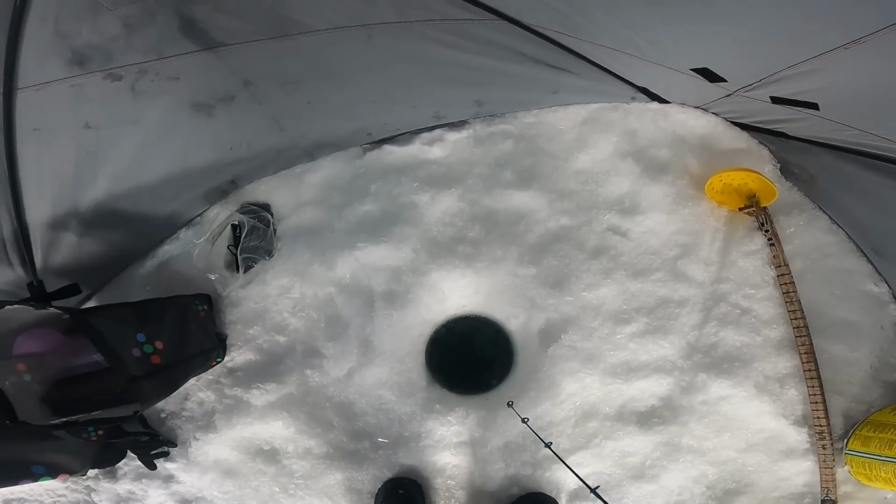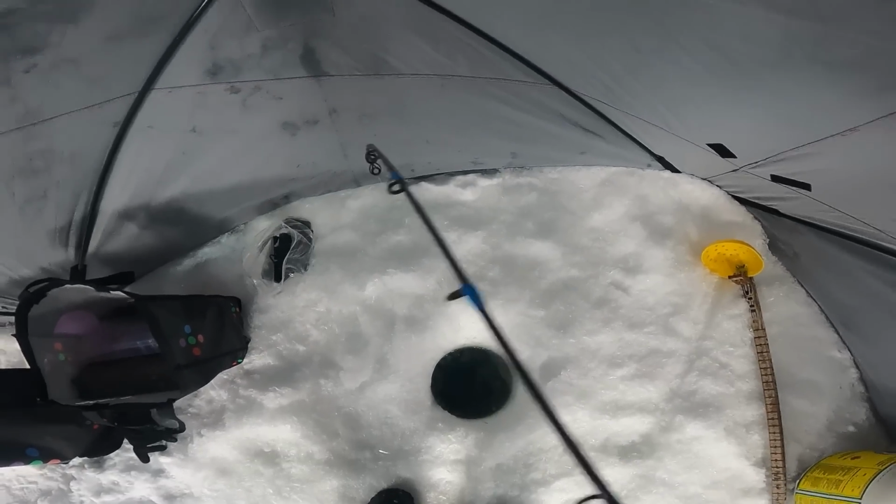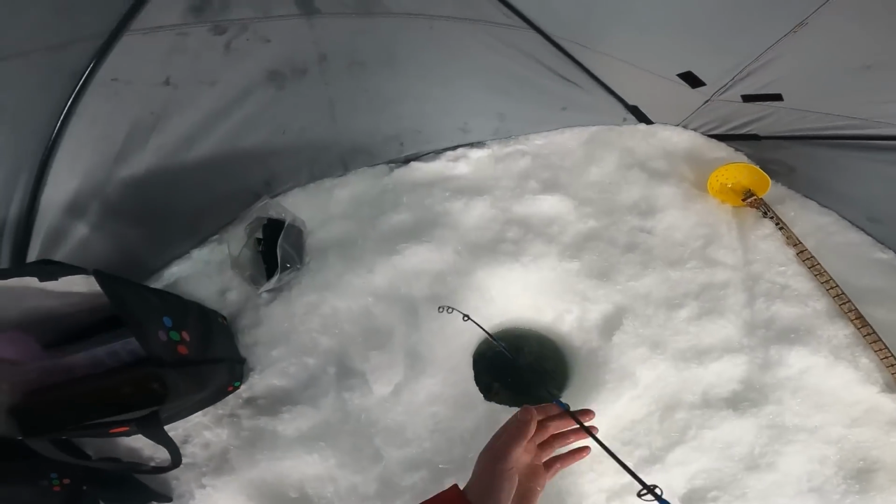Oh no! The tube is stuck on the bottom of the hole. Oh, there it is. That's huge. Oh my god. This is my biggest Lake of the Woods laker. Yes, sir. Oh my god.